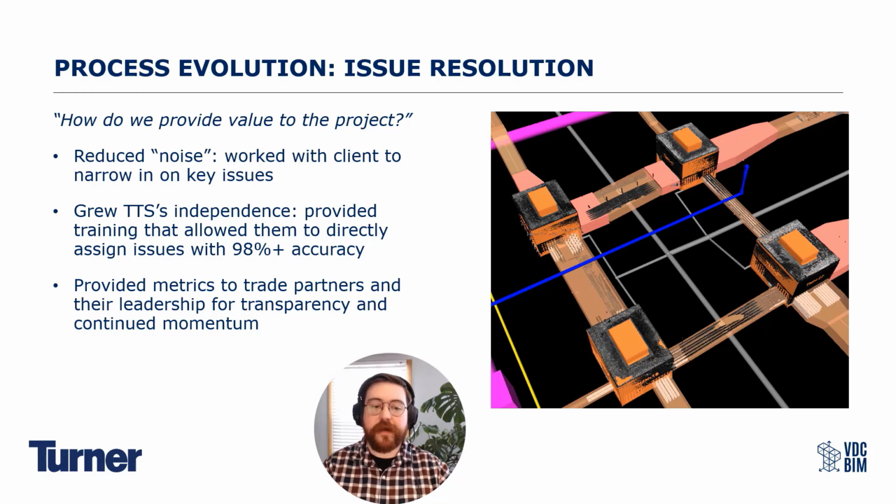By doing this, having those conversations with the client, growing TTS's independence, we were also able to couple that with metrics, saying, we're keeping track of the number of open issues versus closed issues. We're keeping track of how many are being put back into our court for further review and auditing, and we're sharing that with our leadership and really everyone's leadership so that everyone stays on the right path and keeps the momentum up, right?